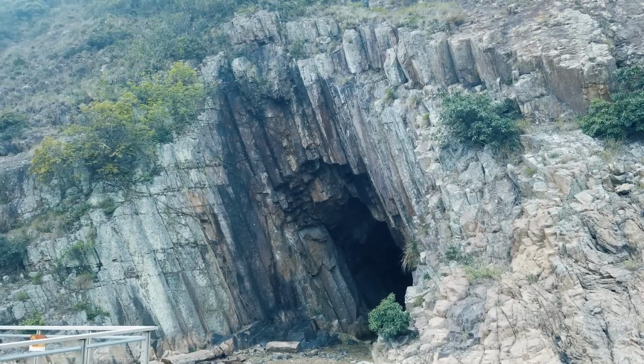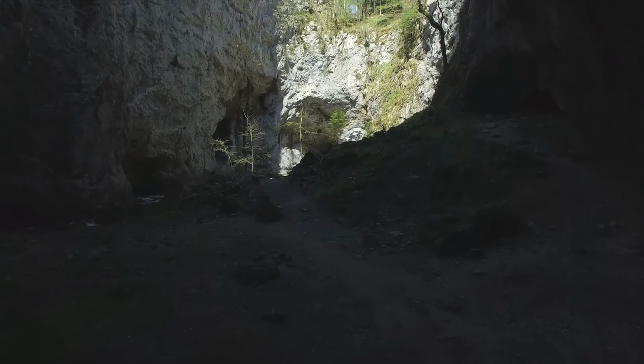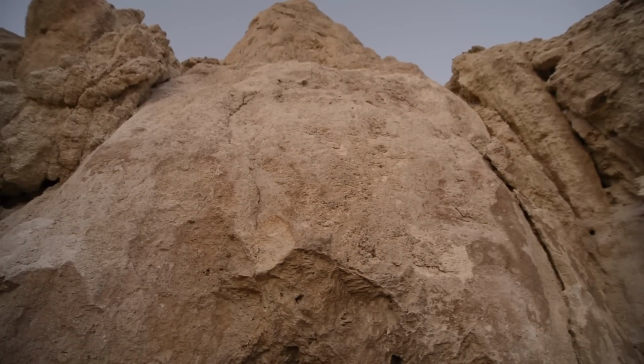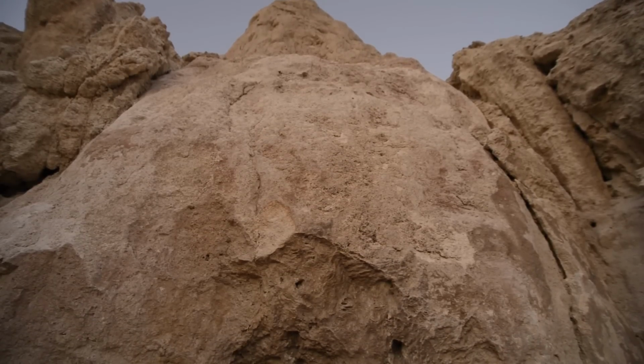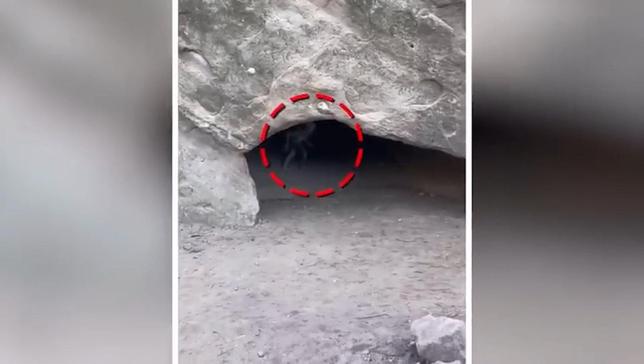The unexplained entity. Imagine venturing into the depths of a spooky cave, camera in hand, and stumbling upon something that defies explanation. This is exactly what happened to one brave explorer who captured footage of a bizarre creature that will leave you speechless. As the camera zooms in on the darkness, a strange feeling creeps over the man, and suddenly, a creature unlike any other emerges from the shadows.